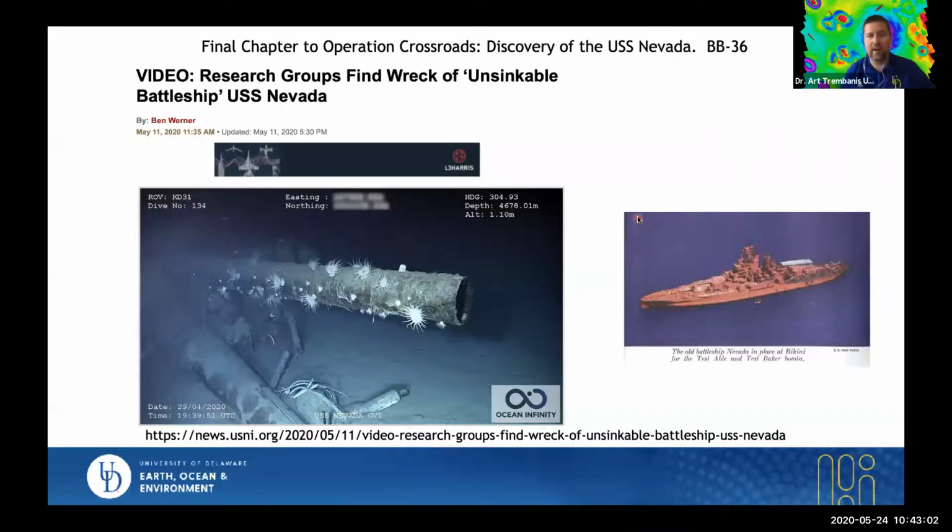As an interesting coda, and this has just come out in the news in the last couple of weeks, at the end of April, a team operating out of Hawaii with Ocean Infinity and Search Inc., partners involved in some of the work we do, actually found the Nevada. This was the color it was painted at the time of Bikini. The Nevada survived both the Able and the Baker test, but was too radiated from Baker to be of much more use. So the Navy dragged her out to Hawaii and used her for target practice. And she lay there undiscovered until just a few weeks ago.